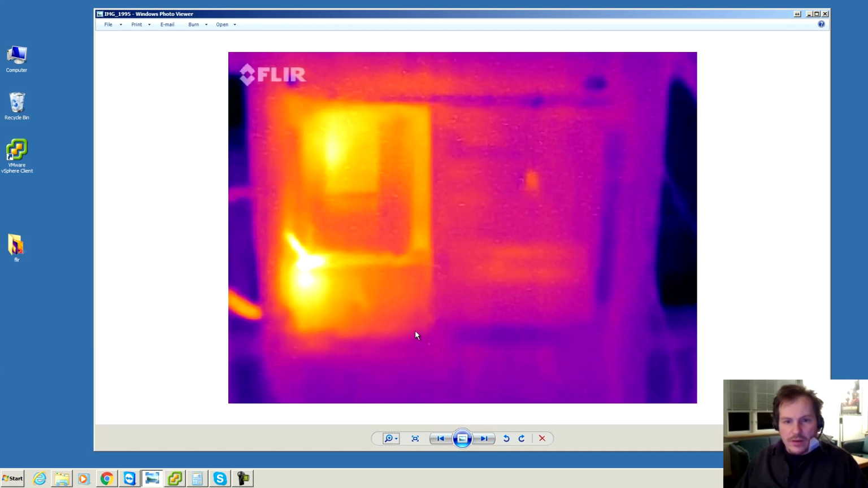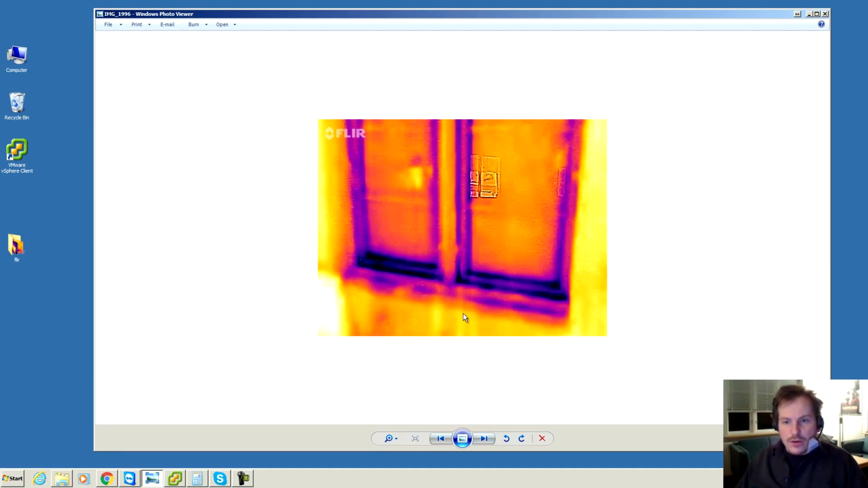This is my power meter. That's what it is. So this is the thing that meters the power, and over here are the fuses, and that's kind of a good thing. Nothing is hot over there. There's something hot here, but, well, and that's a window to the outside, and the same thing is here. The bottom of the window is pretty black. That's where all the cold air falls down and cools down the plastic down here.